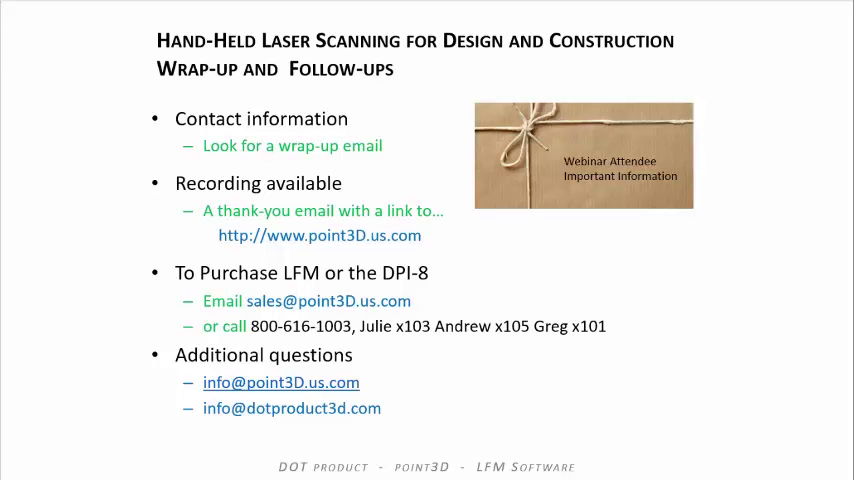Okay, another question was, can you export the data set to a file format that can be incorporated with other scanner software such as Leica Cyclone?